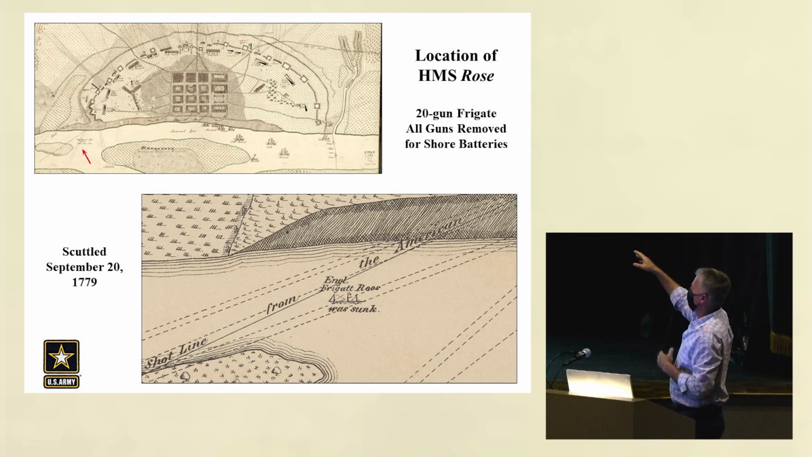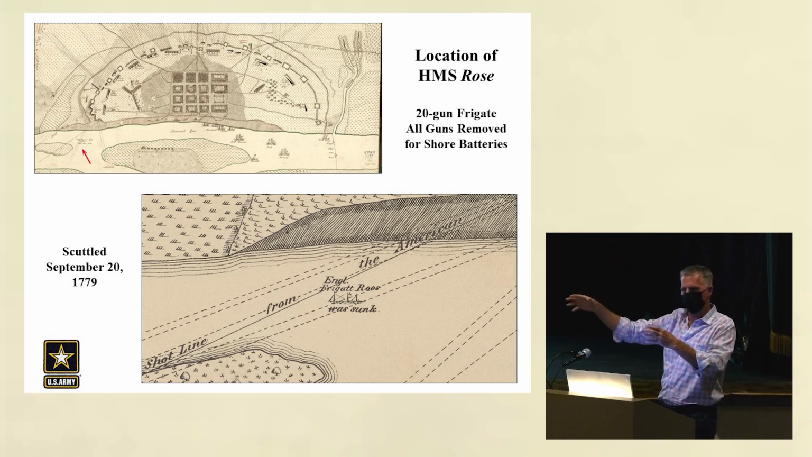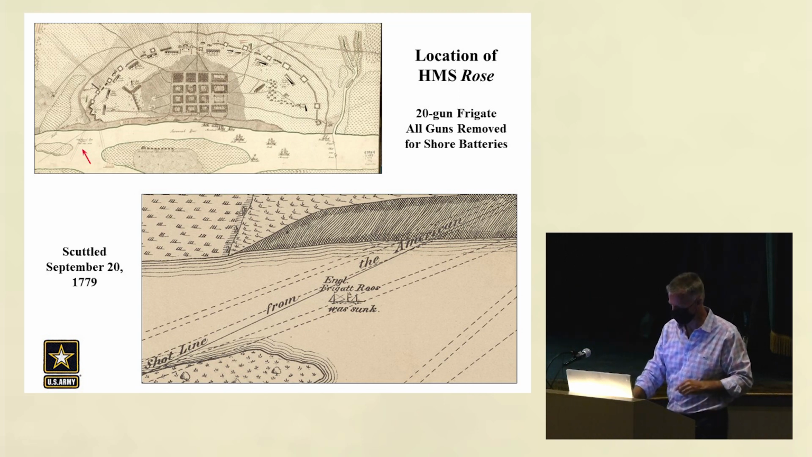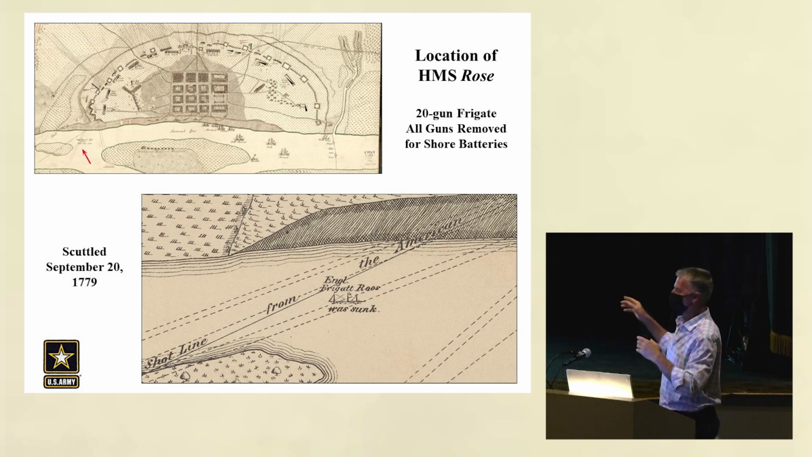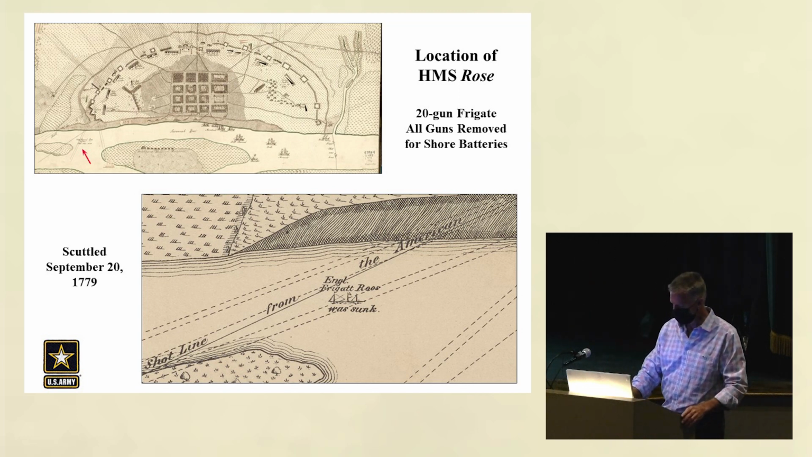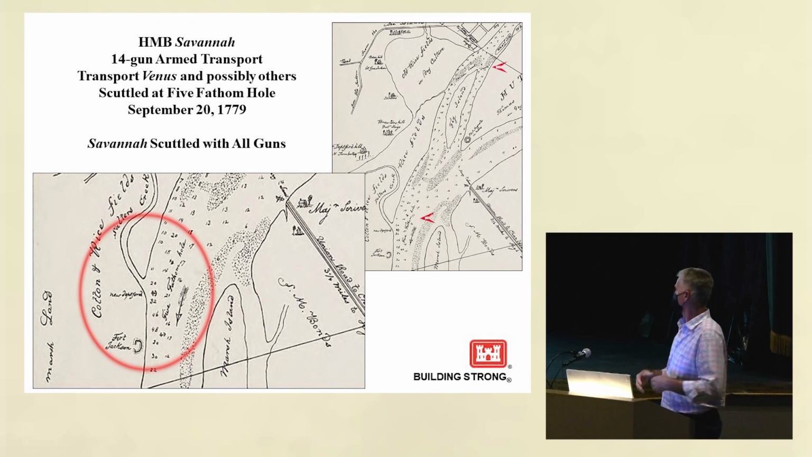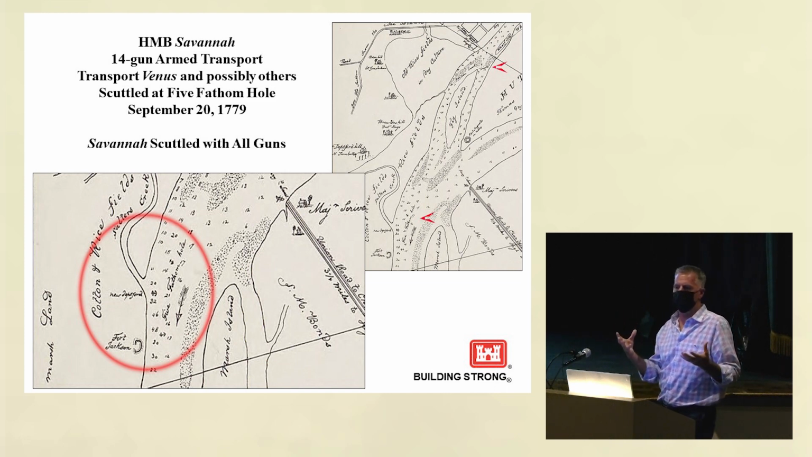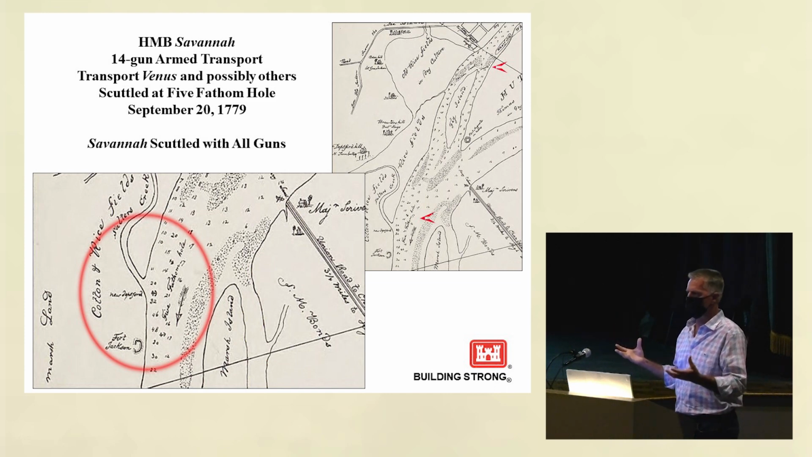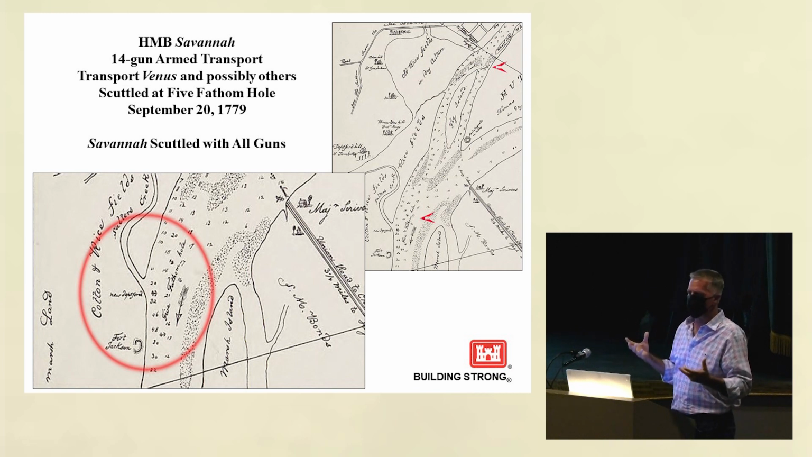The guns were put in place. The American forces were coming by land. The French fleet was coming by the river. And its scuttling there disallowed the French from coming through Rex Channel and bombarding the city, thereby assisting the rebel forces and effectively turning the tide in the battle at the Siege of Savannah, which some say may be the bloodiest battle in the Revolution.